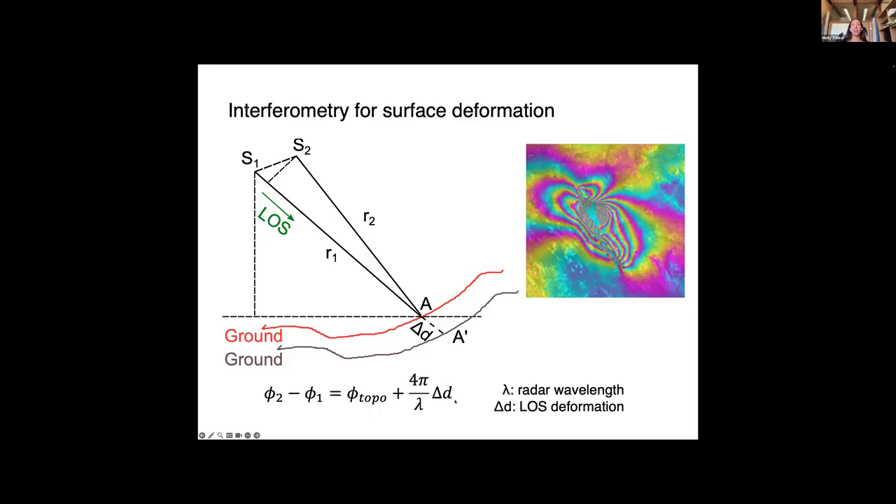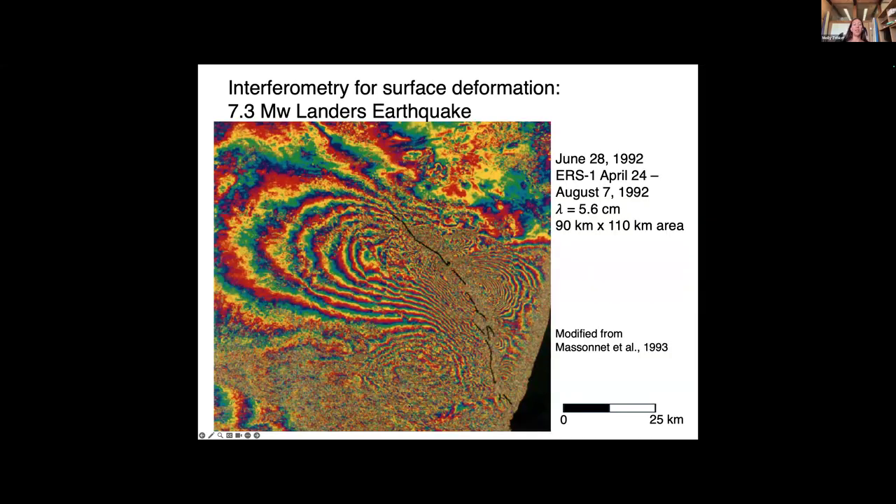And this is scaled by 4 pi over lambda, which accounts for the two-way travel time and propagation of a radar echo with a wavelength of lambda. So we can compute that change in phase for every single pixel on the ground, and we can form something called an interferogram, which we see here.